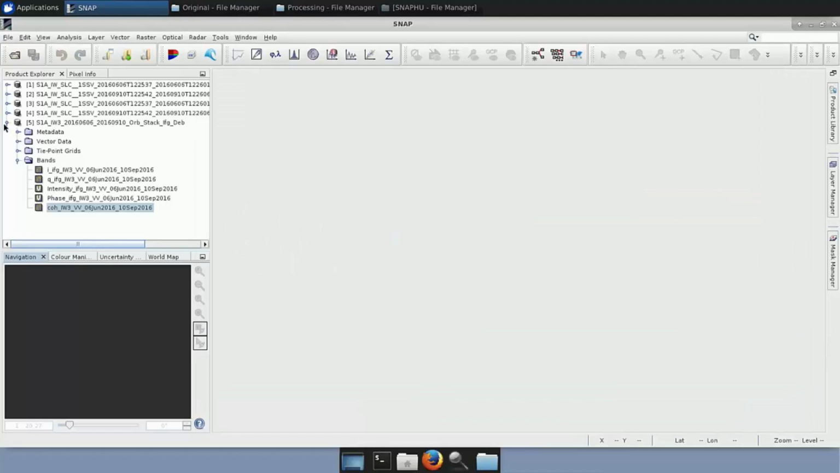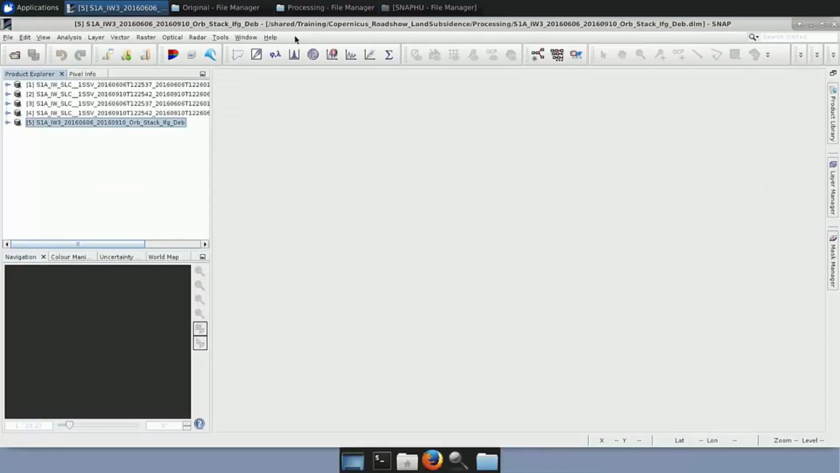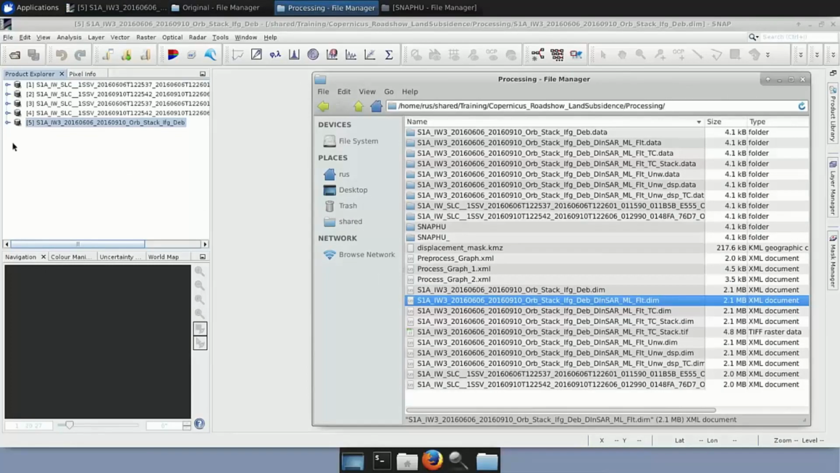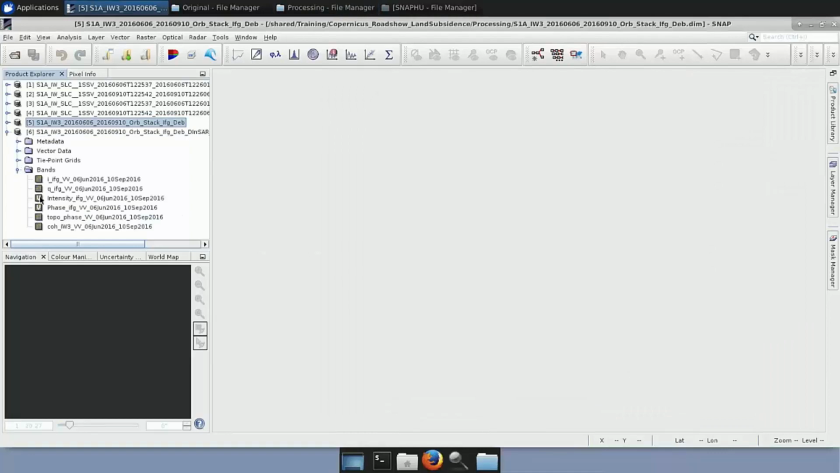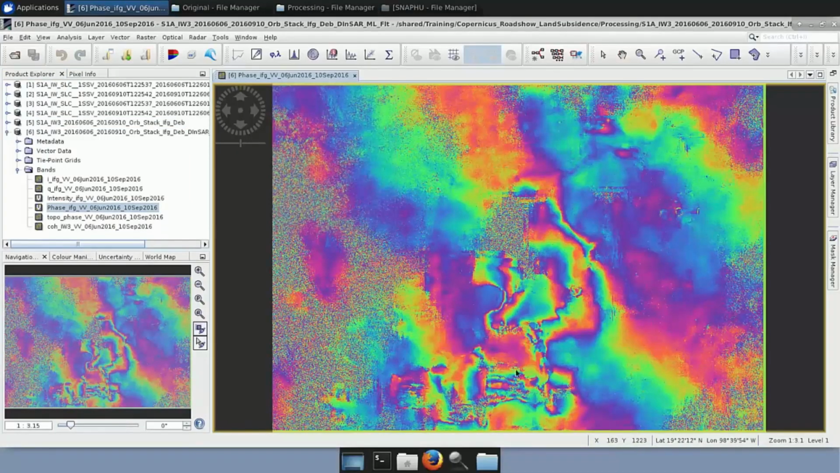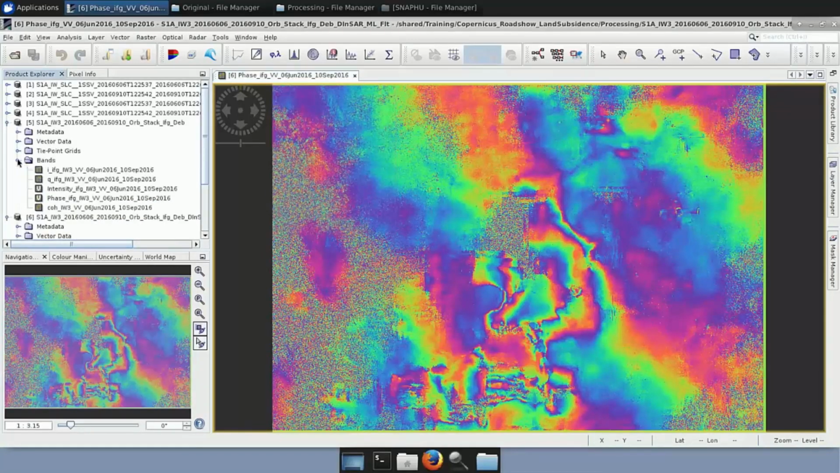So let me close it. From this one we have two outputs. The first output is this one that contains this information. Here the difference from the previous product is that you can see that the top phase band has been added. And if we open the phase one, we see that now it is multi-looked, it has square pixels, while in the previous one, if we open the phase, we have it in this format.